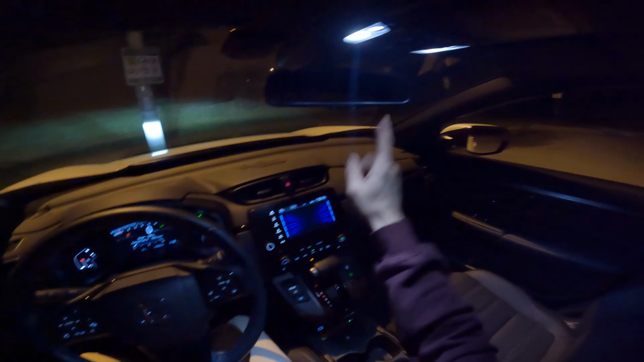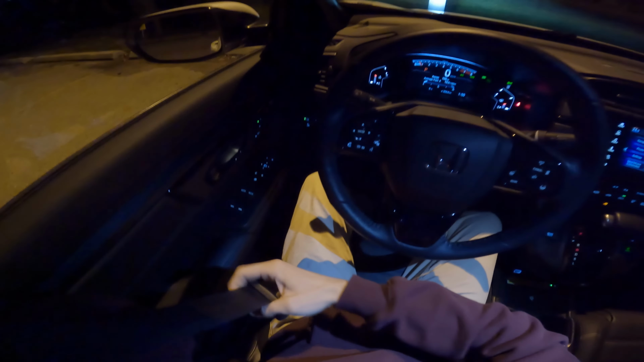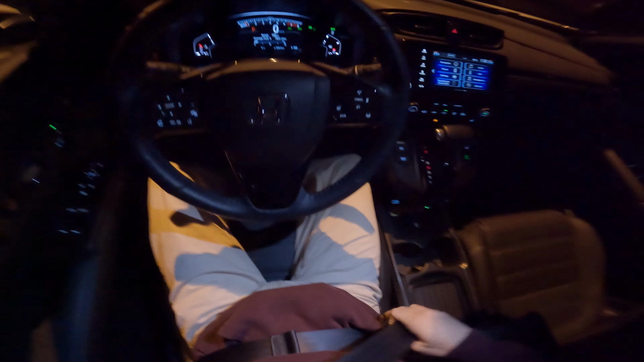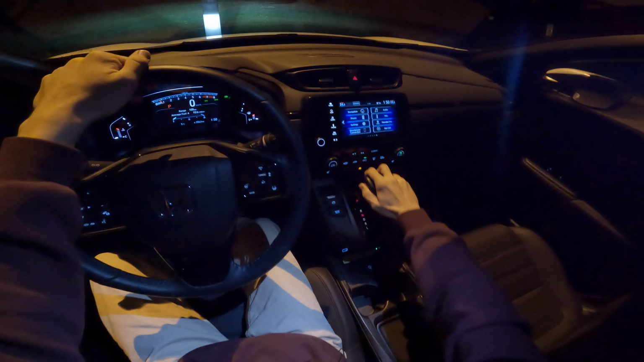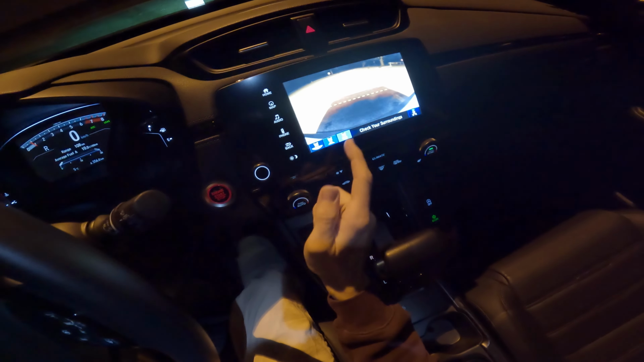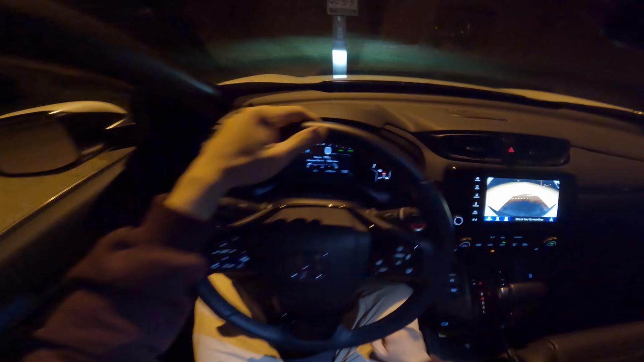So we will be keeping on one of the lights. Don't worry, I can still see fine, but I want to give you the chance to have a bit more visual fidelity in the video. Let's say it like that. Gotta make sure my audio equipment is fine. There we go. And let's get started. Our reverse camera, not the highest quality, but it's a reverse camera, so it works, I guess.